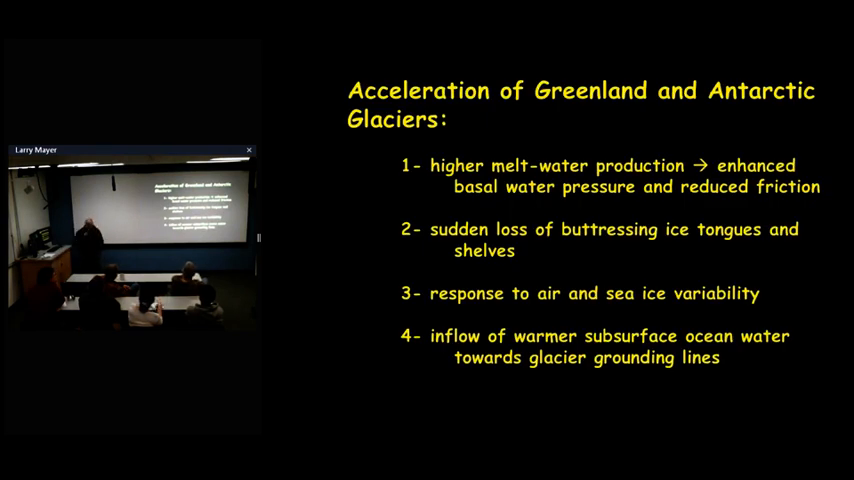So in terms of the thoughts about why the melting is accelerating, there's the idea that higher meltwater production, again, climate-induced, enhanced basal water pressure, reduced friction, so it's a kind of a feedback mechanism. Here's the one that involves the ice shelves, in particular, sudden loss of buttressing as the ice tongues and the ice shelves break. They stop that buttressing. Responses to air and sea ice variability, and the inflow of warmer subsurface ocean water towards the glacier grounding lines. And this is very relevant to our world of bathymetry, because this requires some kind of passage of warmer waters into the fjords, and then allowing that warmer water to reach the glacier grounding line.